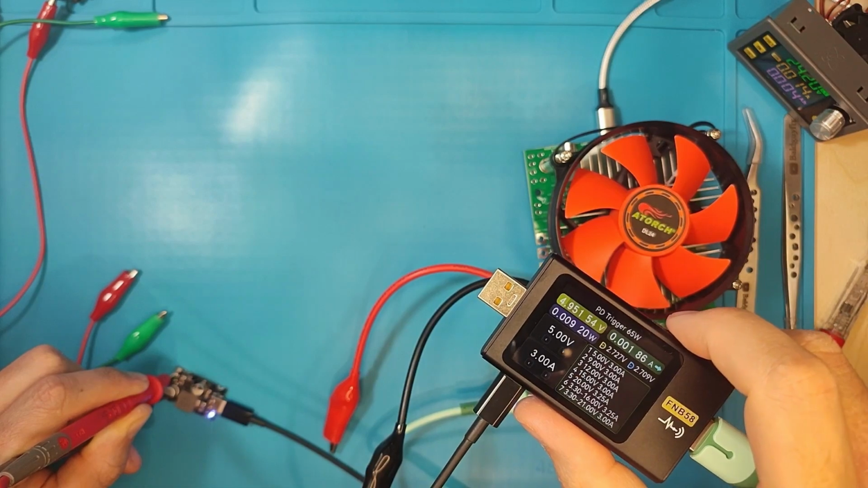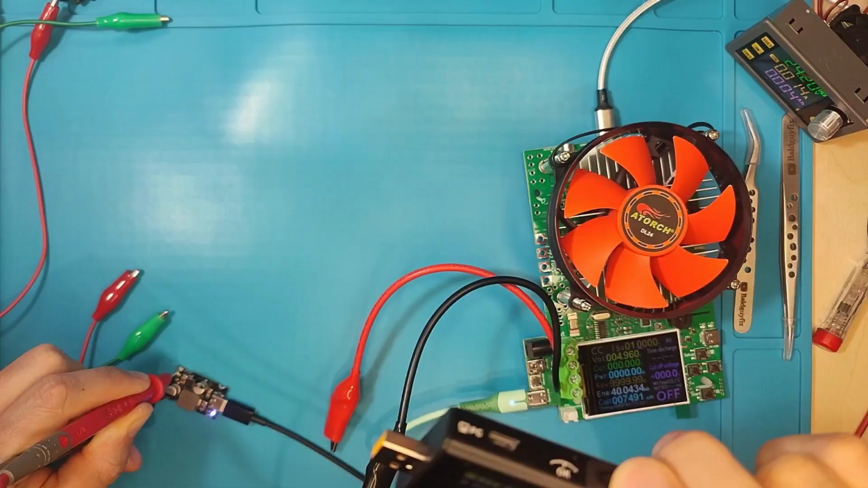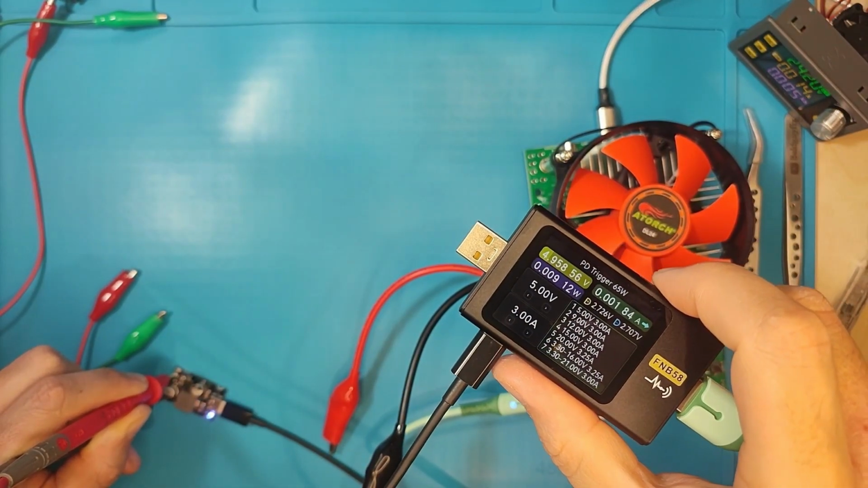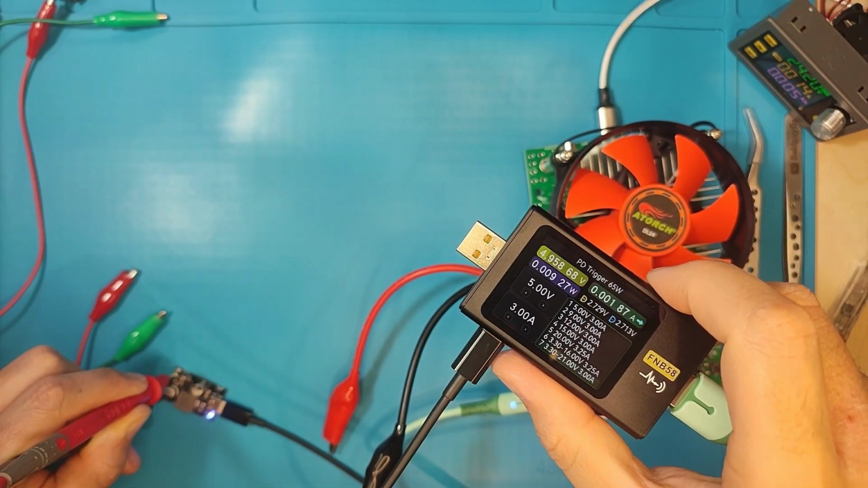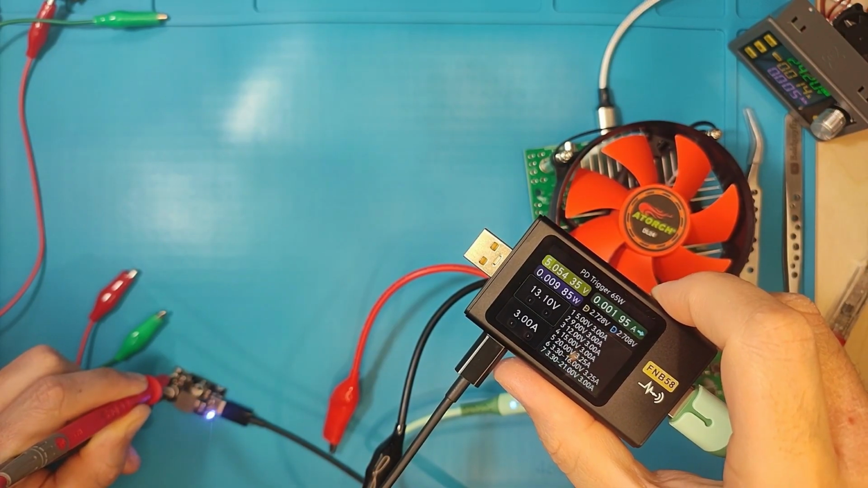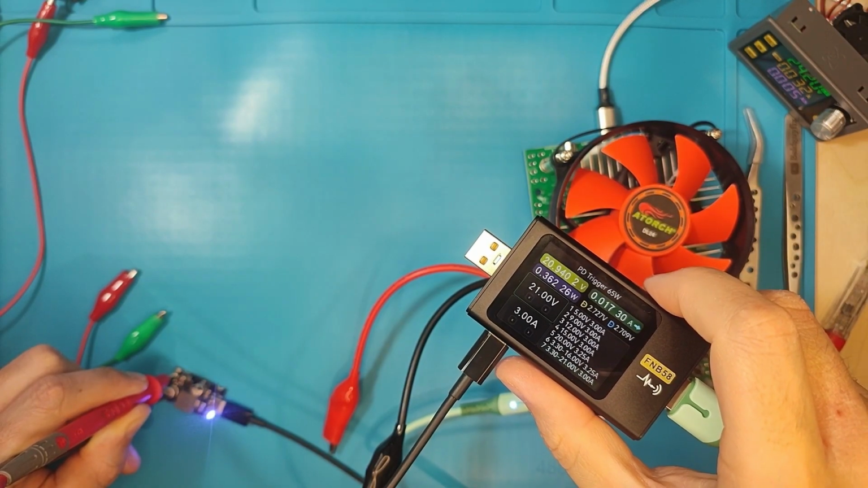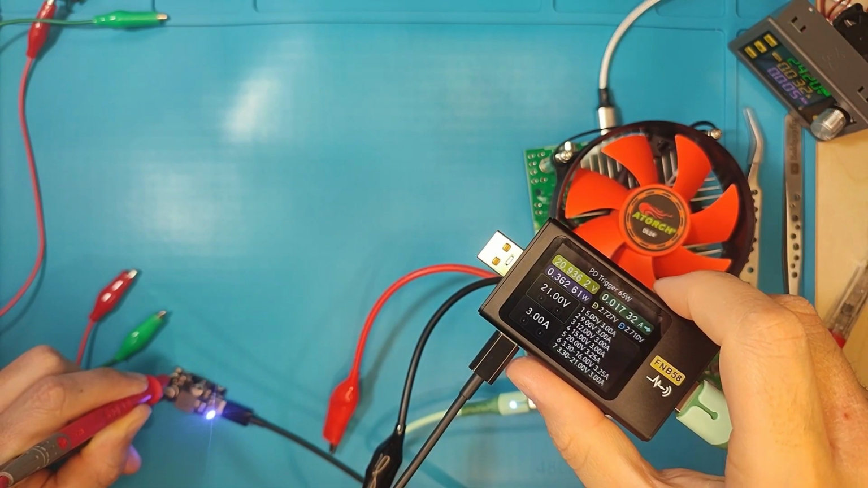And the last one is from 3.3 up to 21 with an output of 3 amps. So let's choose that. And now we can increase our voltage. And we supposedly have right now 65 watts.